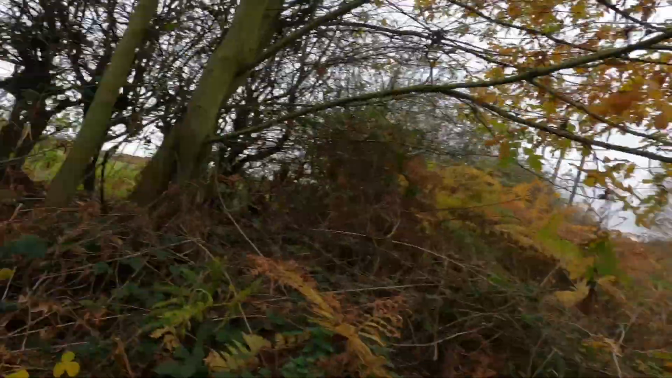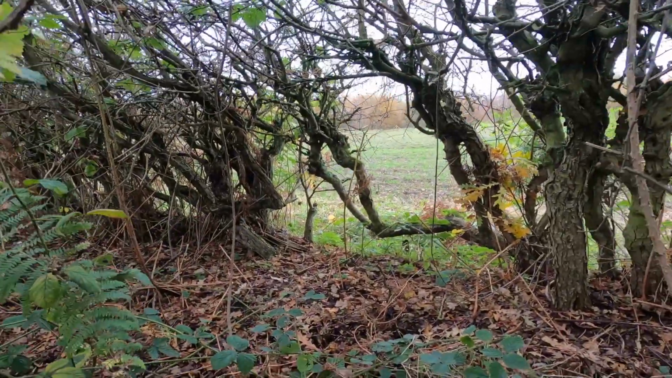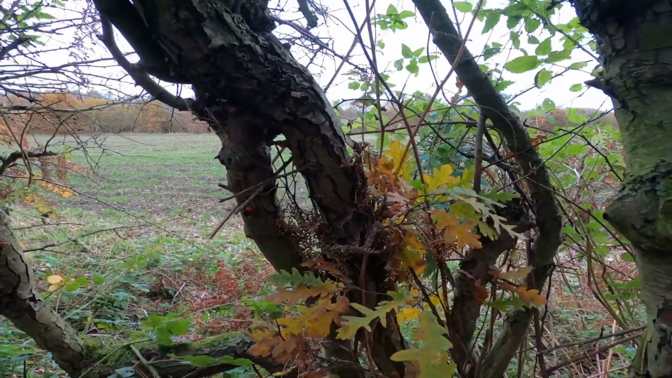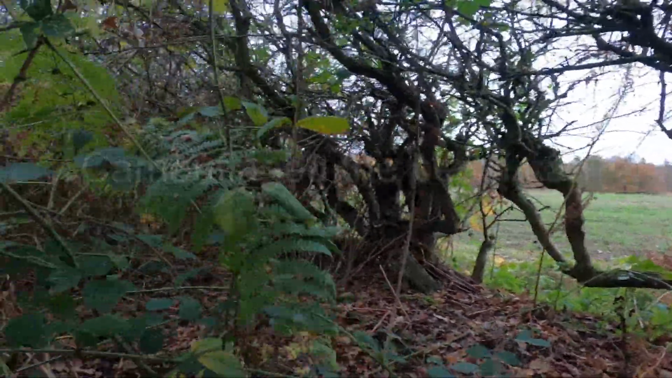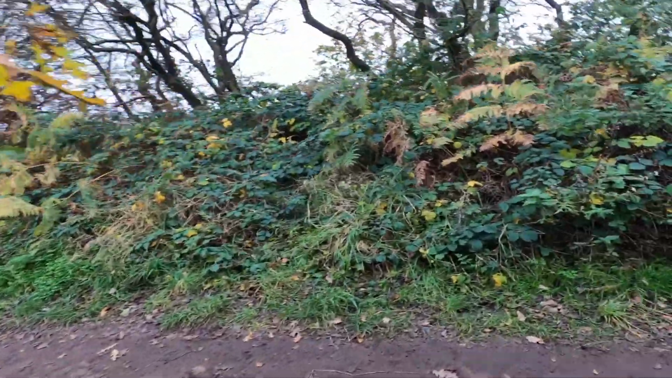Right, I've just set the camera up now, and obviously I'm just holding back because people are walking past. I want to make sure that I know where it is and they don't. I'm just going to show you where I've put it. Now I've put it, you can't see from here, but it's on the other side of that tree. So hopefully now we might catch something on it.